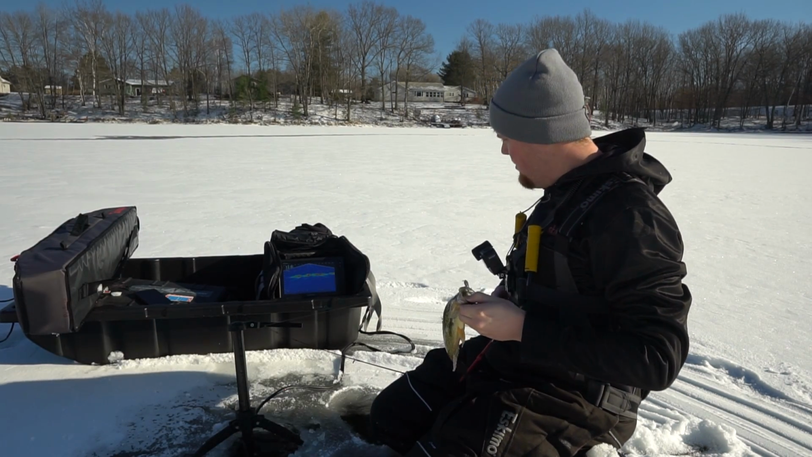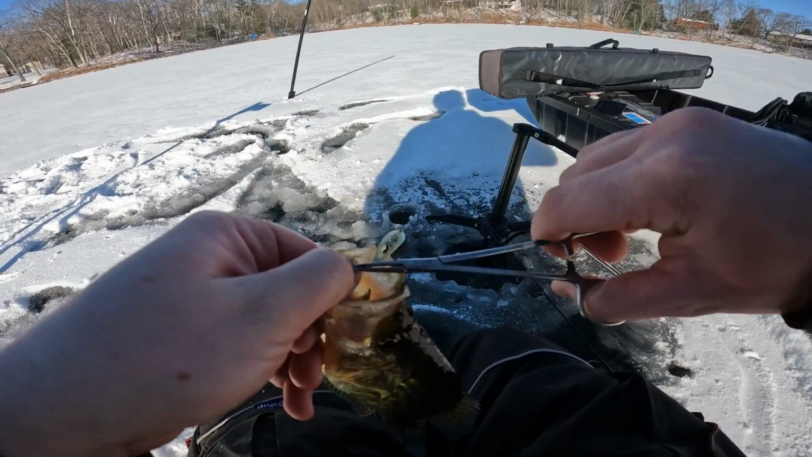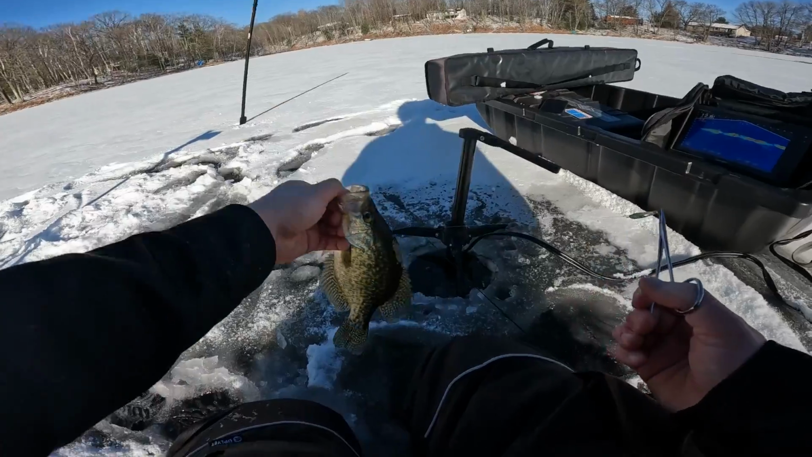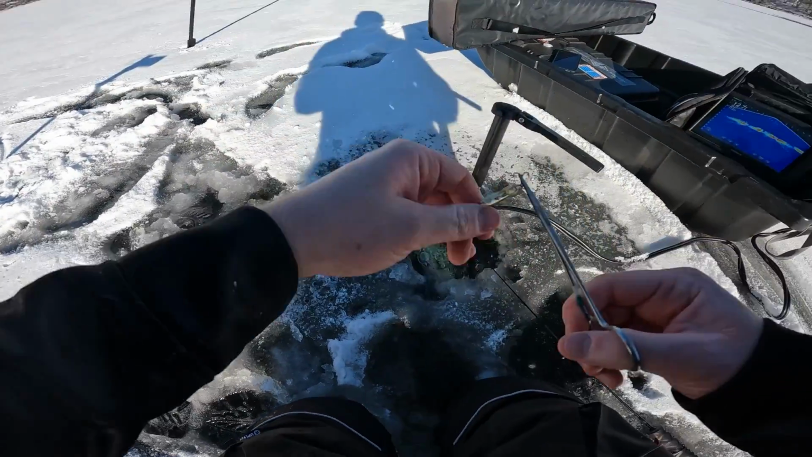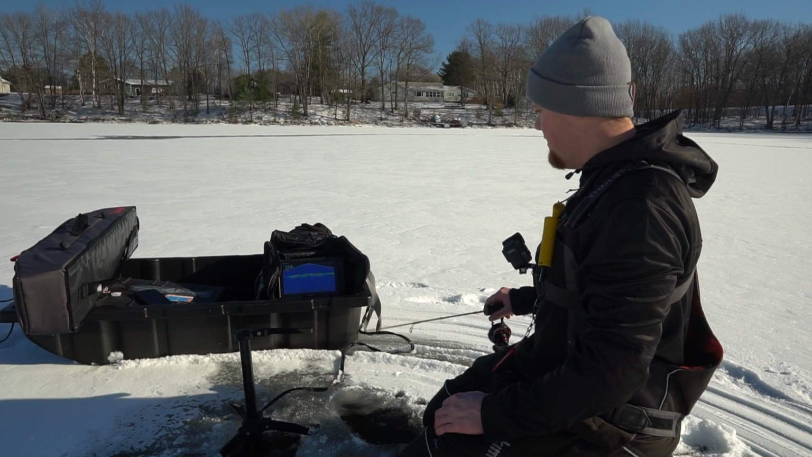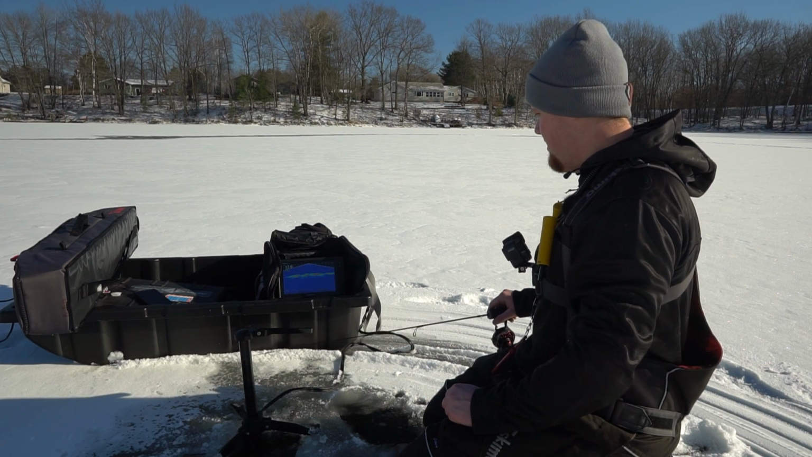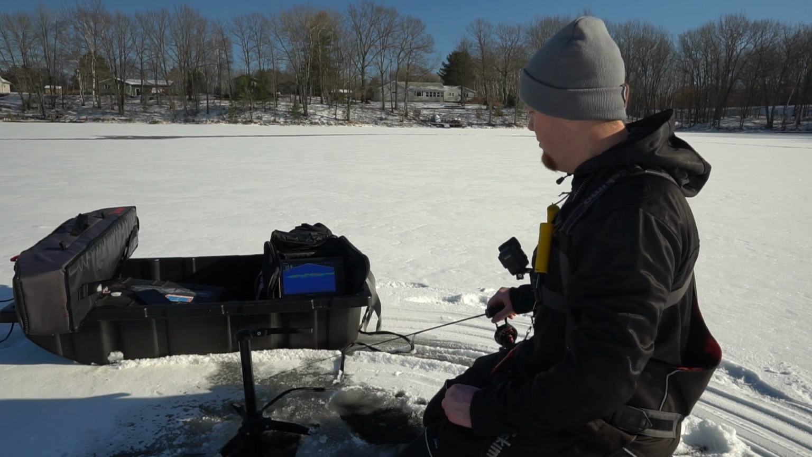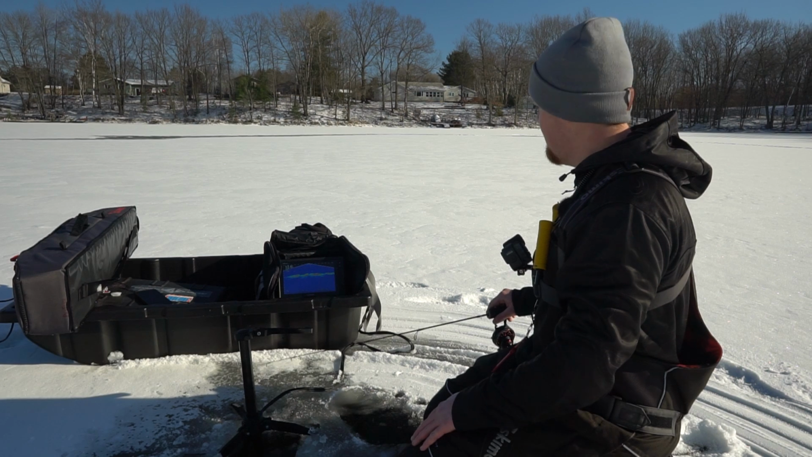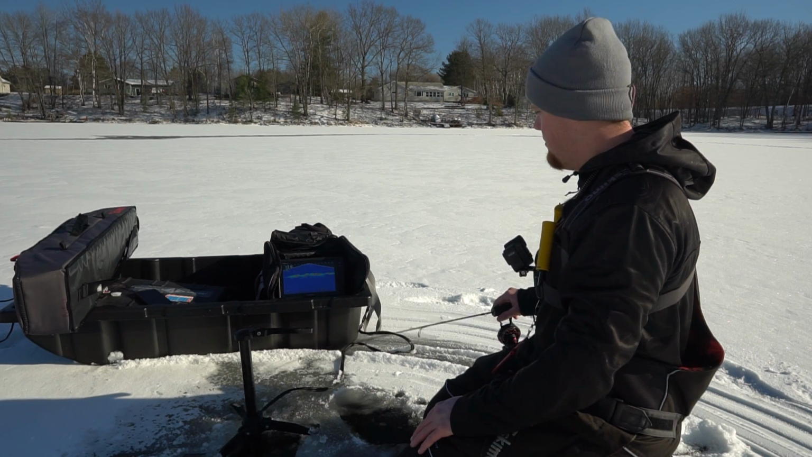Go ahead. Looks like we got some more fish on the screen, so we'll get this guy unhooked. Nice. We'll get him back in the water. Thank you, pal. It probably would have taken me a lot longer to find these fish if I didn't have a Livescope unit. I mean, I cut down what could have been a couple hours of searching to basically just, I would say, a good half hour of kind of walking around this lake, punching some holes and really looking around for some fish.